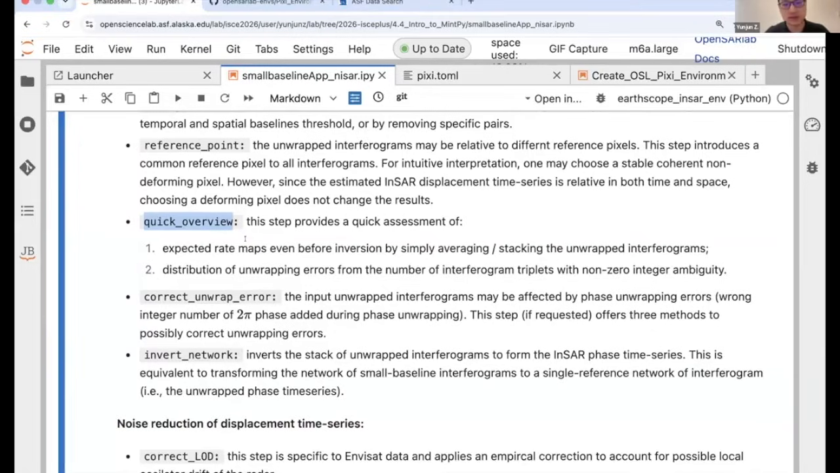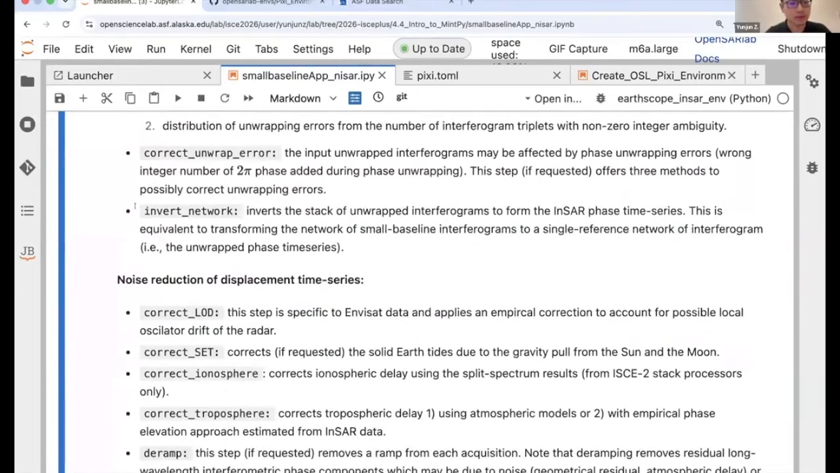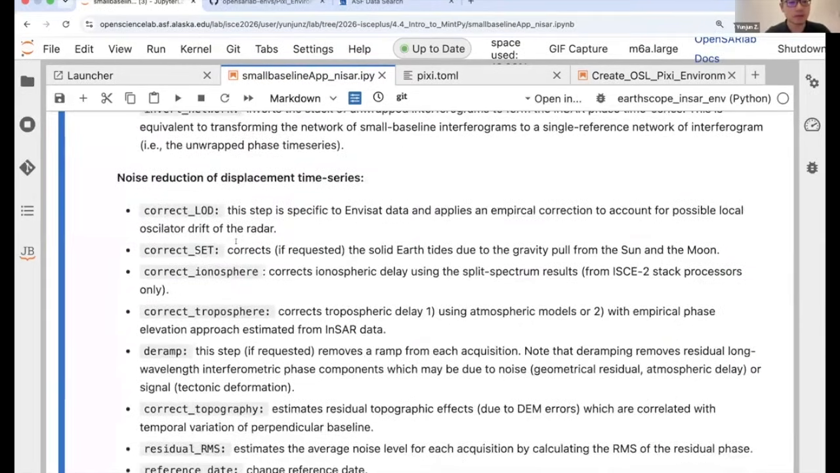And there's another one which will show us the distribution of potential phase unwrapping errors from your interferogram stacks. After we run the network inversion, which does the SBAS inversion, you will turn your InSAR data into a time series.